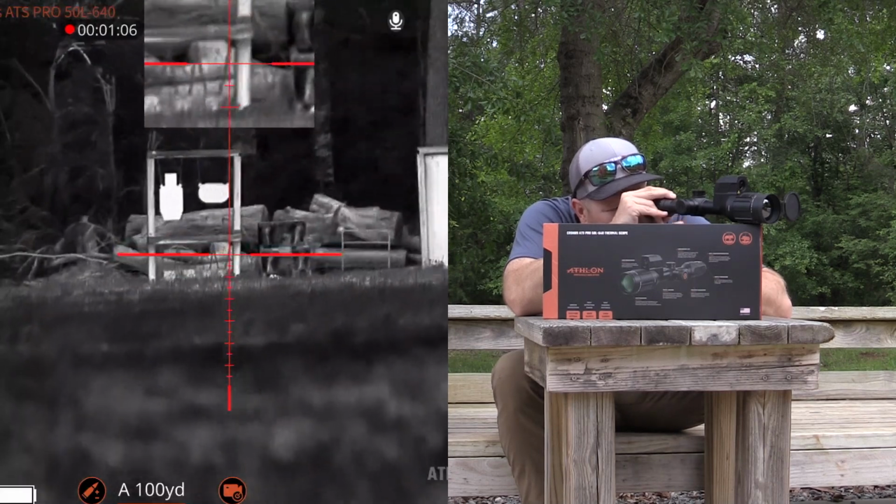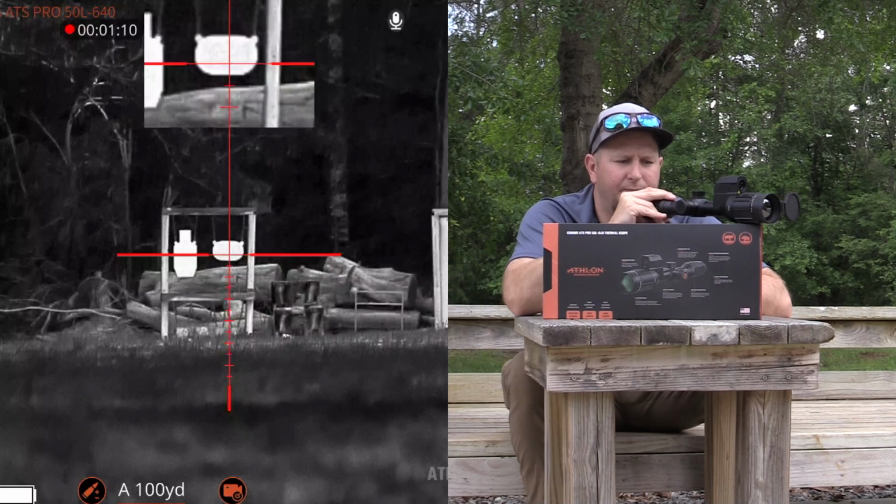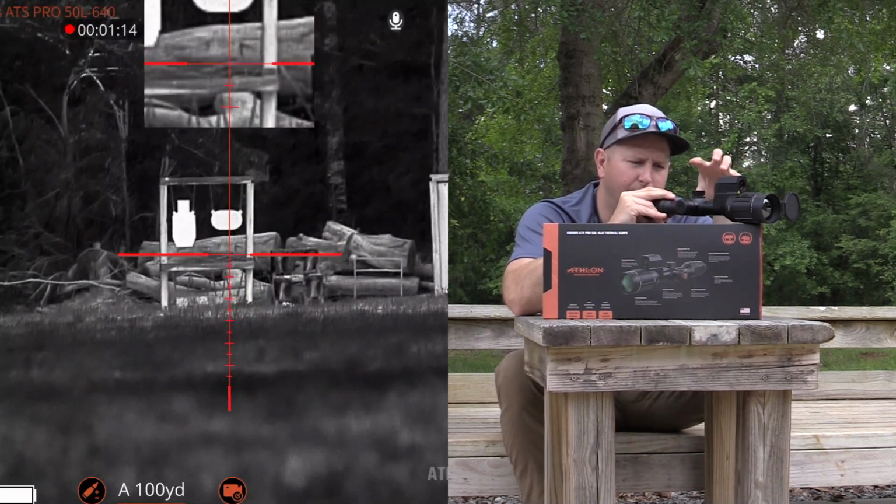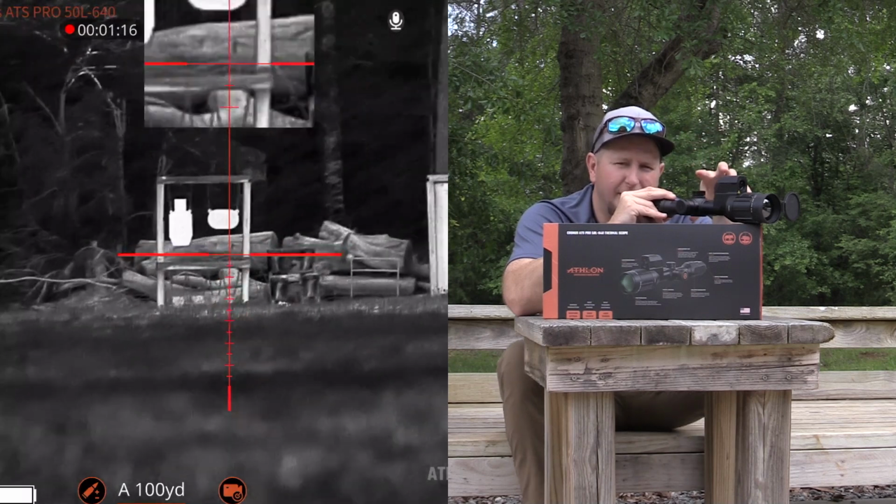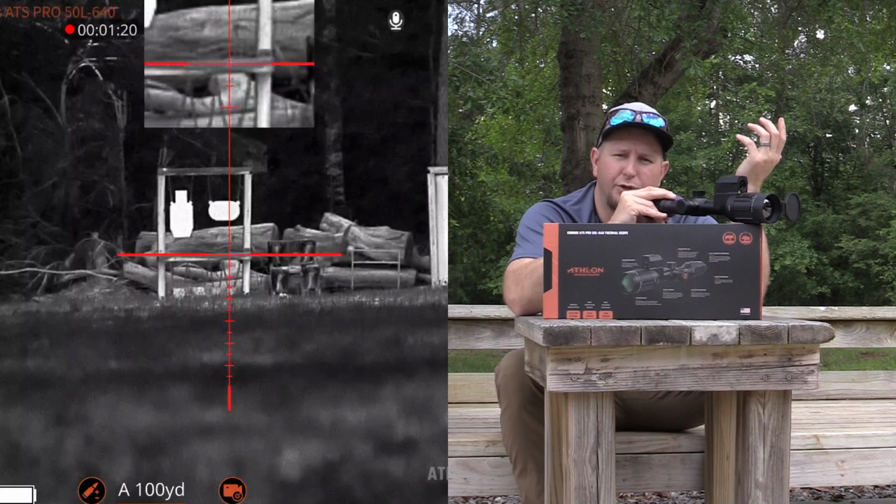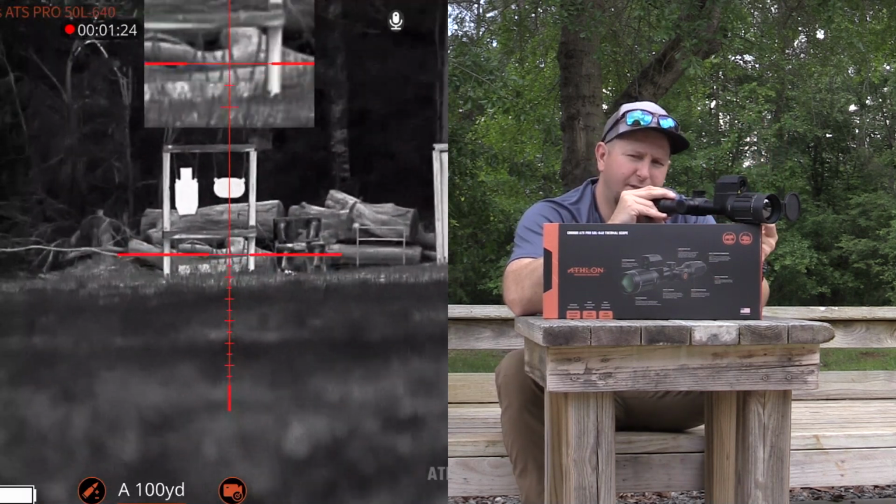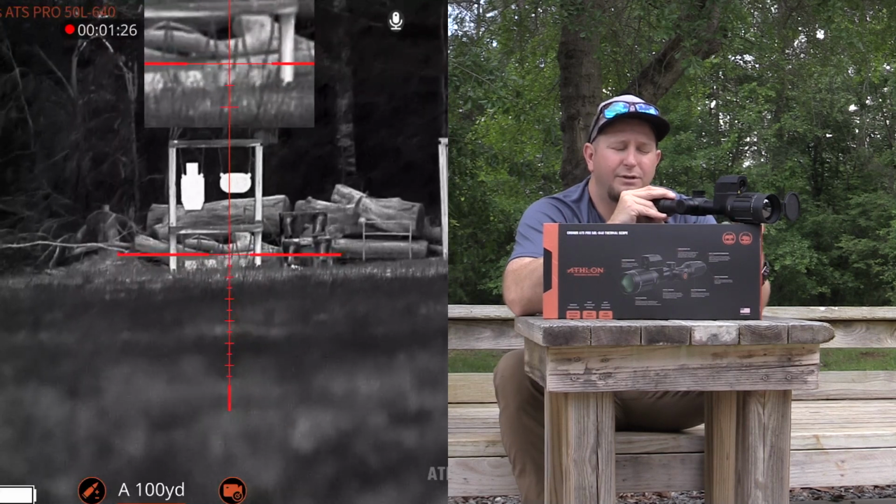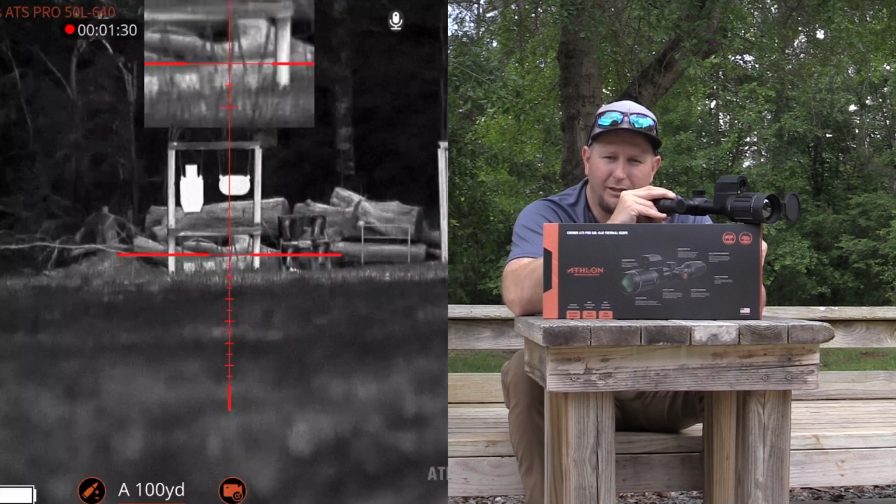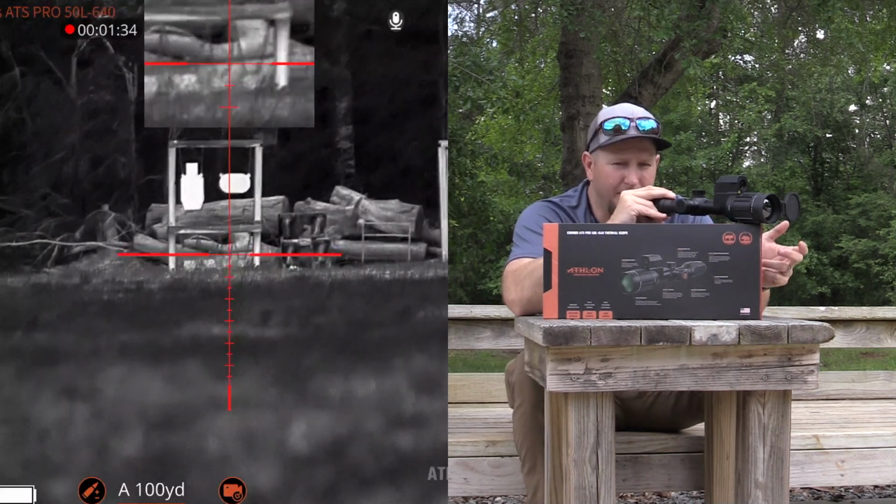Now, one thing I want to note is the zoom ability. We've gone over a good bit of the external buttons, and we'll dive into that in a little more detail, but one main thing you're going to want to know, especially when you're shooting or hunting, is how to zoom this optic. On the left-hand side of this scope, where a typical day scope has an illuminated reticle setting or a parallax adjustment, that's where this knob is located. And it's very simple.